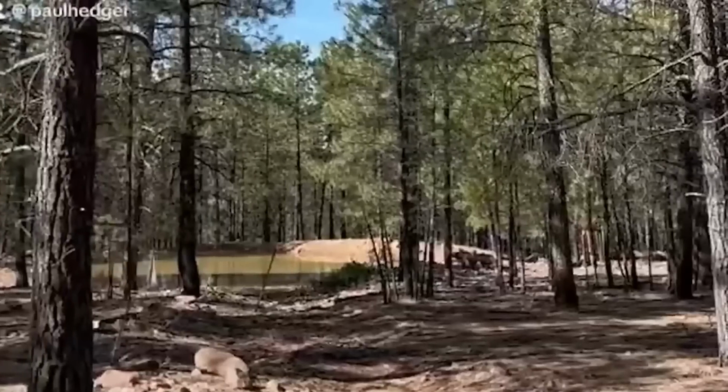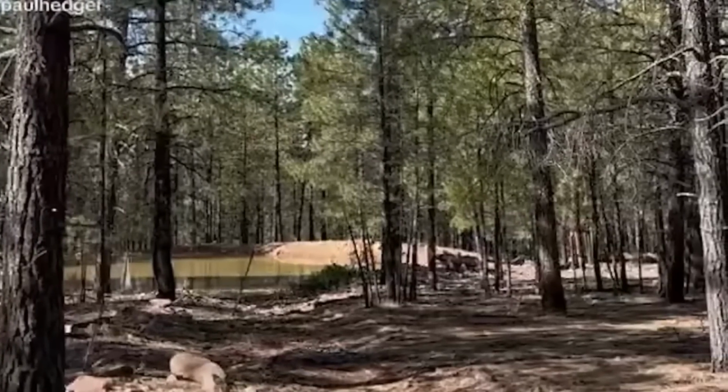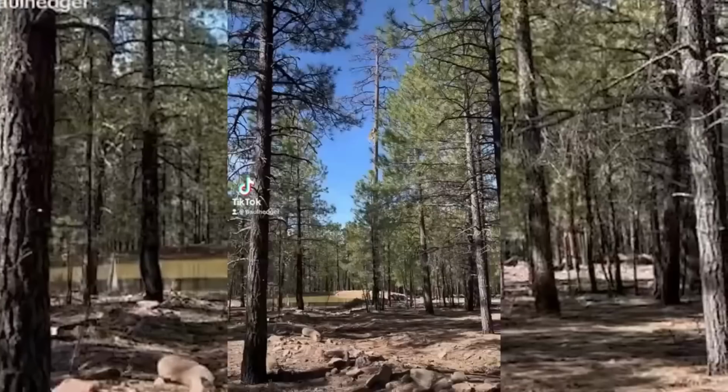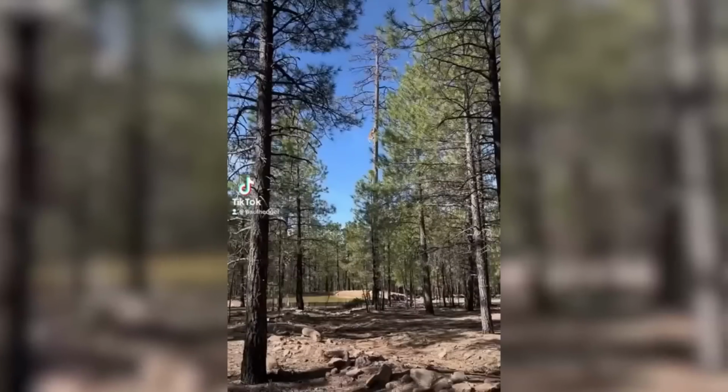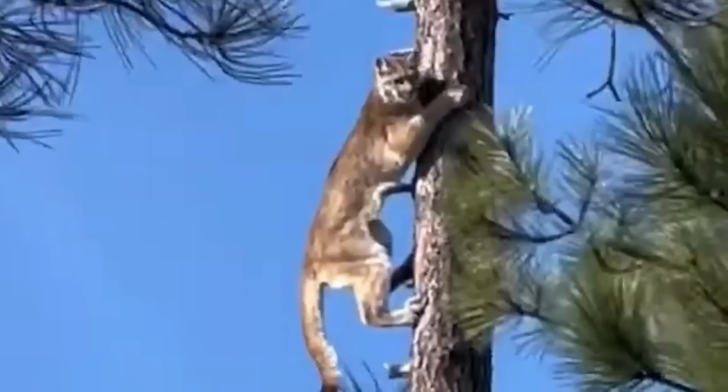Taking a trip through the forest is an exciting adventure, but you need to watch out for things dropping from the trees above. It could be snakes, bugs, or even monkeys. But have you ever thought about a mountain lion falling down on you? That's really scary, isn't it?